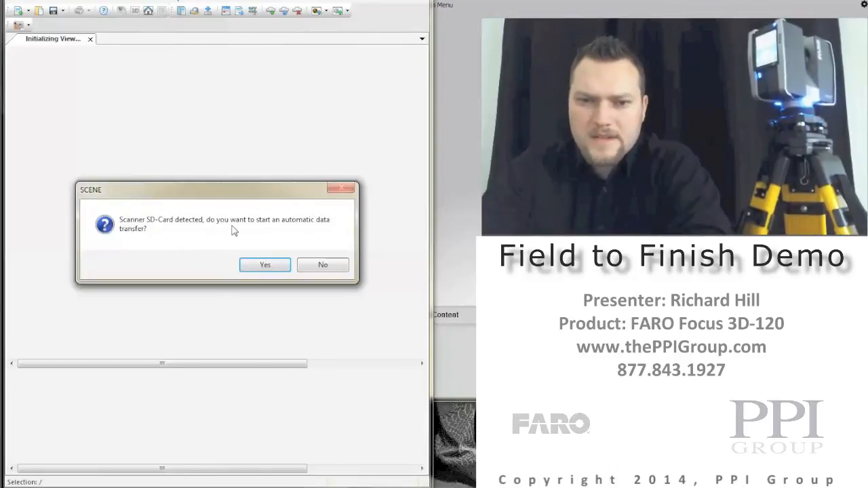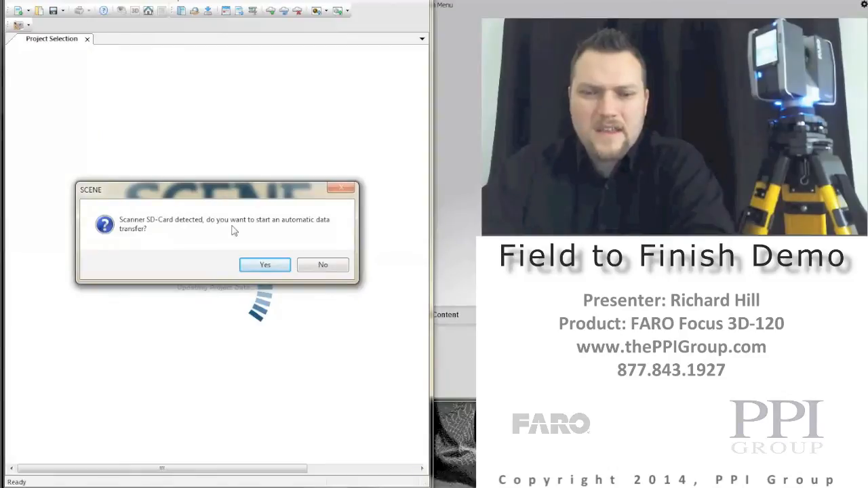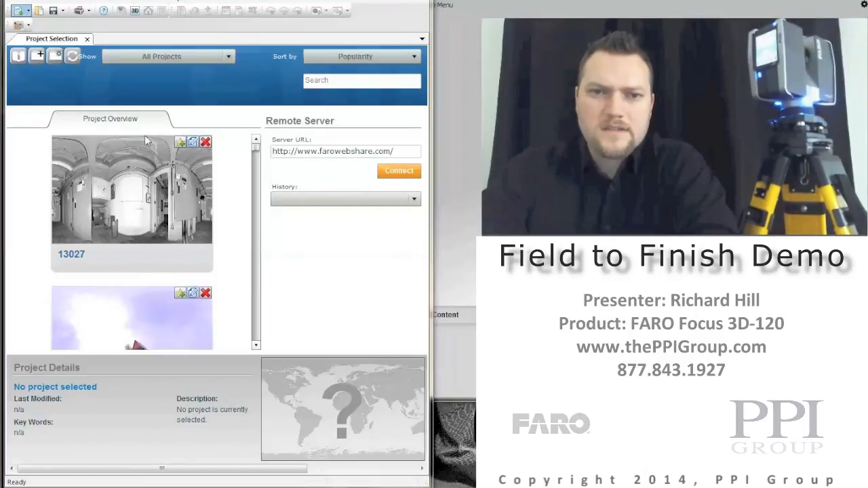So one thing you'll see pop up is "scanner SD card detected." This is saying that it's recognized an SD card that's been formatted for the scanner. Do you want to import all the data off of it and create a new project? I usually hit no, because I may have scans on there that aren't relevant to this specific project.